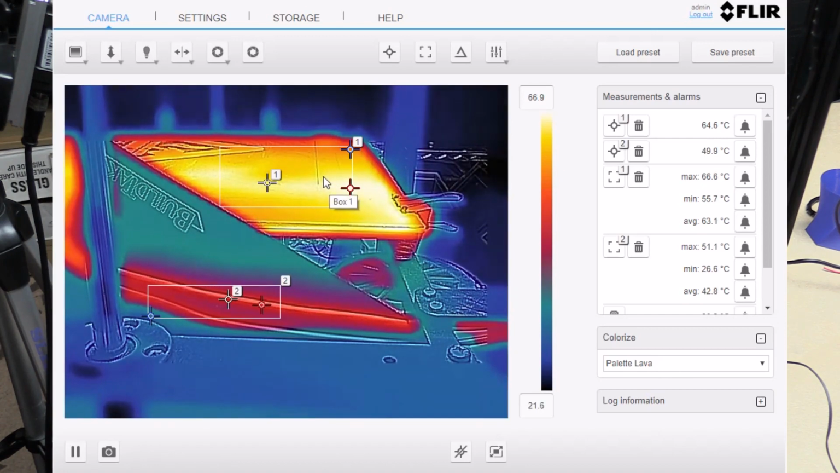I'm measuring at an angle, so there's going to be some reflections and things like that. I might not be getting a perfect reading, plus who says the heat bed heats up perfectly evenly anyway. But what's interesting is now the wiring, so box number 2, is already up to 51 degrees centigrade and rising. Now that's not surprising, considering we're dropping 950 millivolts at 20 amps. So that's going to be close to 20 watts. I mean, that's a lot of heat being dissipated in that wiring.